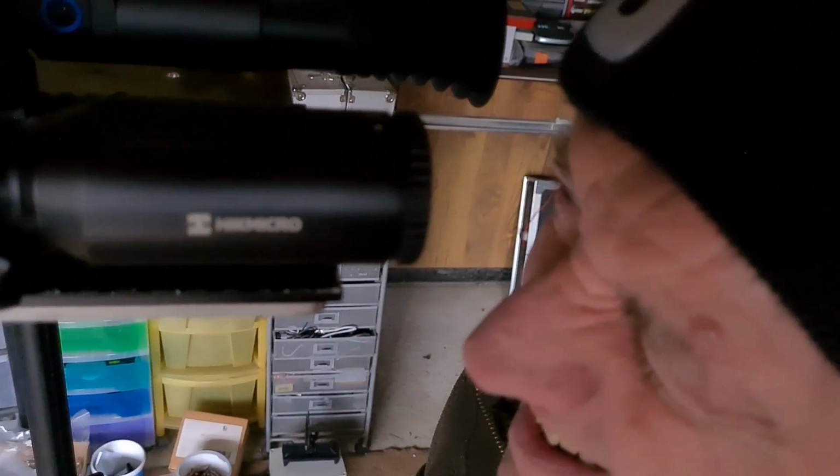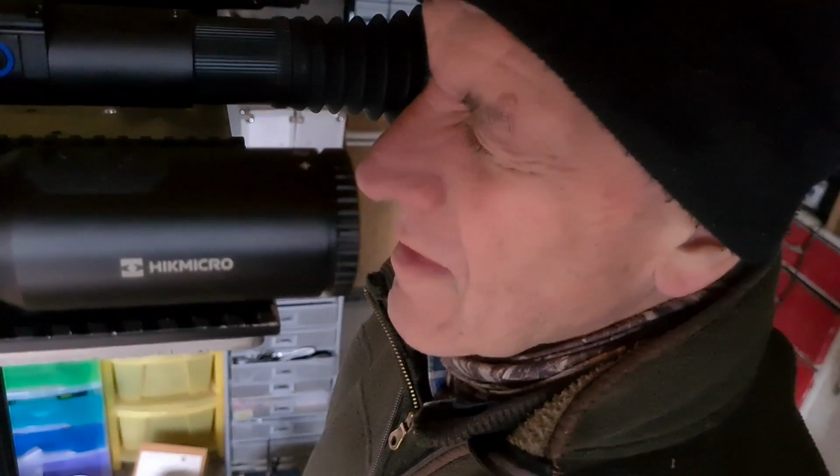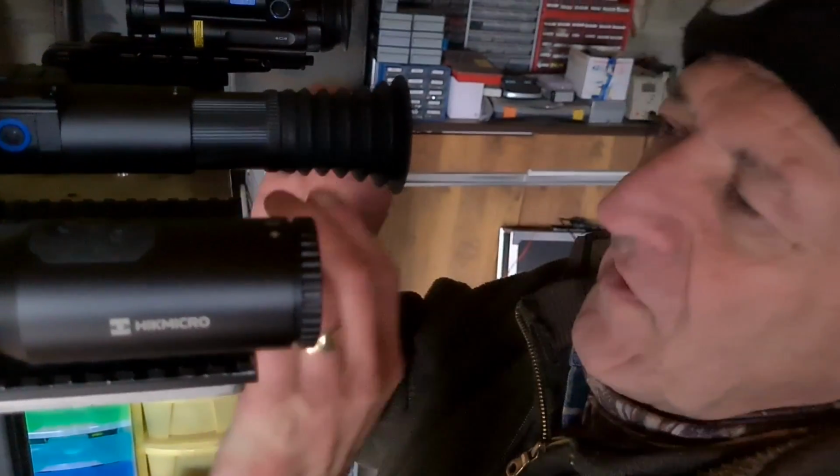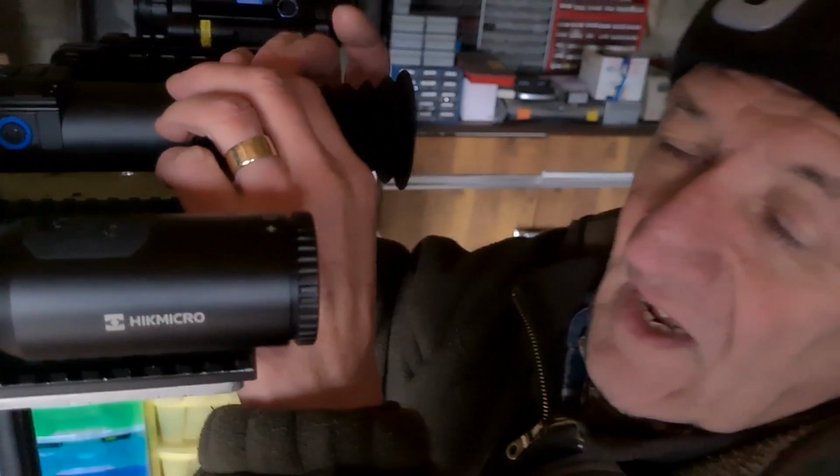And you've got to come back a bit on that, don't you? Got to come back a bit on that, yeah. Now this does come. The Alpex does come with an eyecup as well. Yeah, but I don't feel the need, as you say, to take the eyecup off.